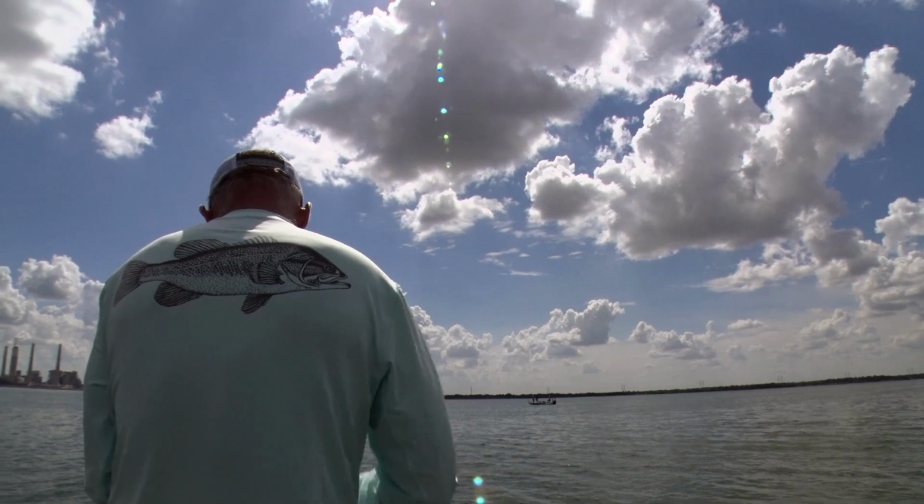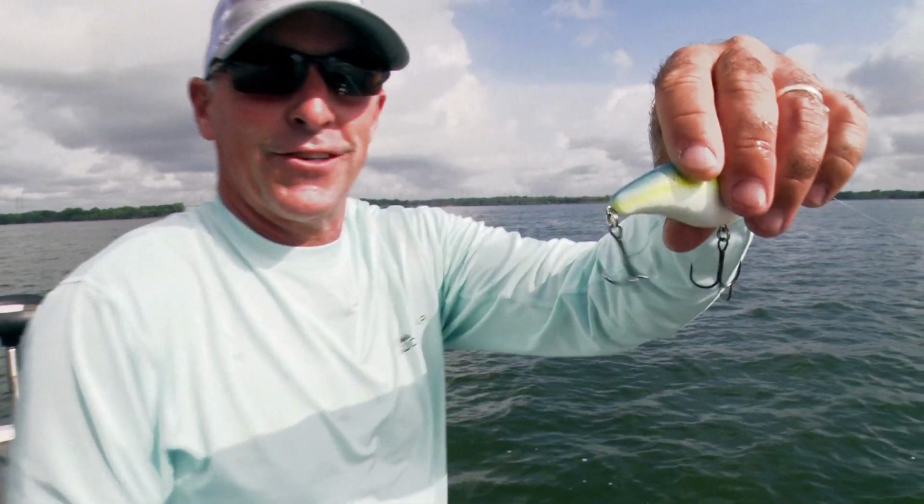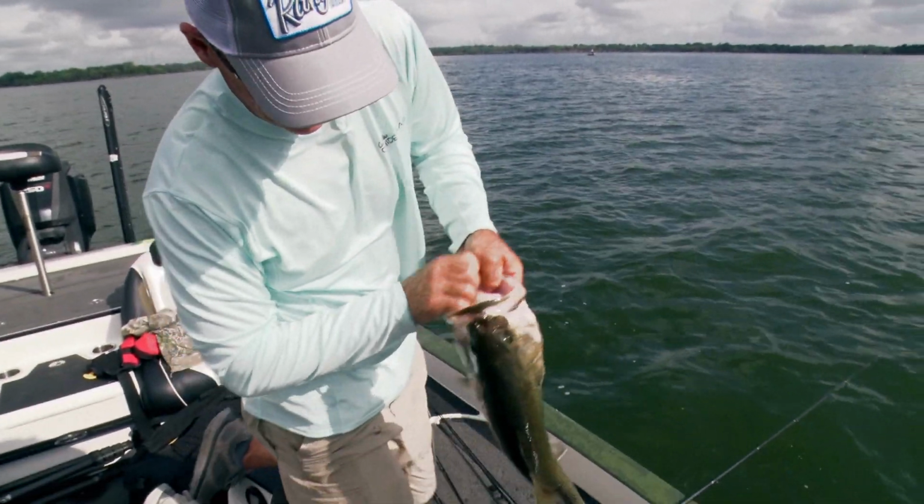When you're set up for ledge fishing, you want a lot of rods rigged up. A couple of different crankbaits, maybe a football head jig, a Carolina rig, a Texas rig worm. You can throw spoons, hair jigs, swim baits, all kinds of different baits. This particular day, we got most of our bites on a crankbait, and it just depends on what the fish want. We got a few on a Carolina rig, but mostly on a crankbait.